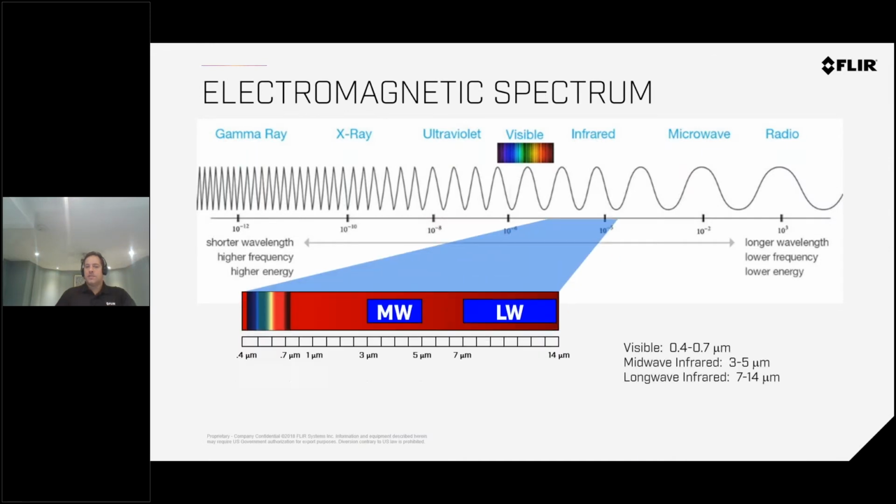The infrared light exists in everything, as I mentioned before. Everything in the universe, as long as it's above 0 Kelvin, will emit infrared energy to different degrees. We have cameras with different detectors for different wavelengths. Infrared is something we don't see, but we feel. If you've ever felt heat from a baseboard heater, oven, or the sun, that heat you feel is infrared energy. Our cameras are designed to capture infrared energy in different wave bands, so there's mid wave and long wave, depending on the application.